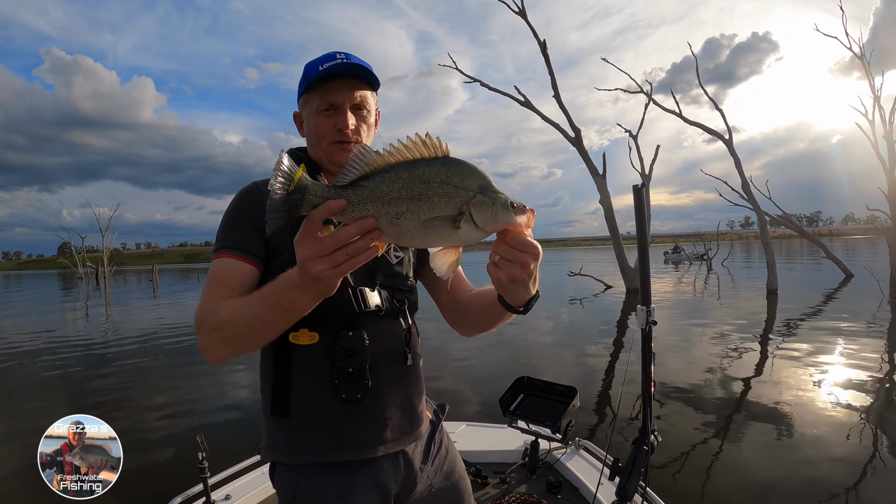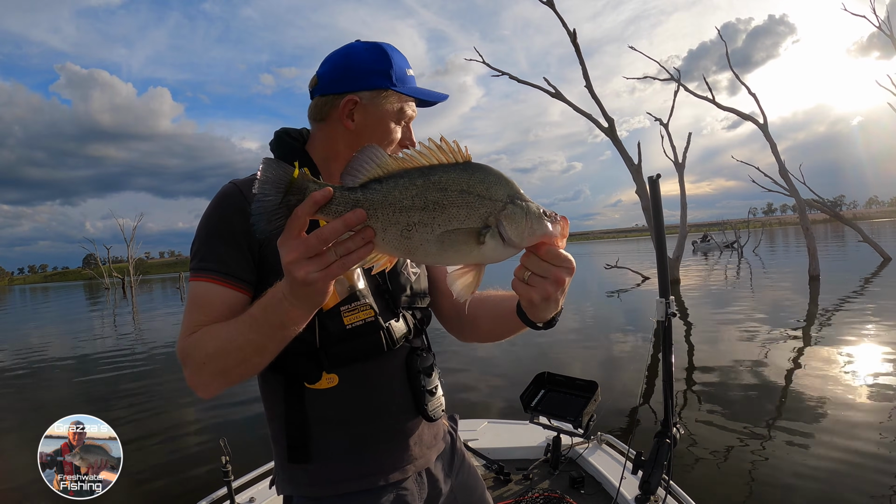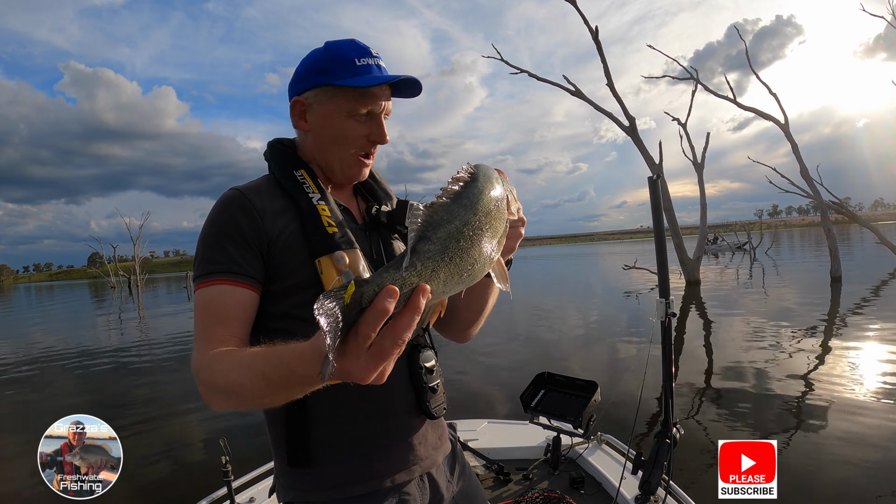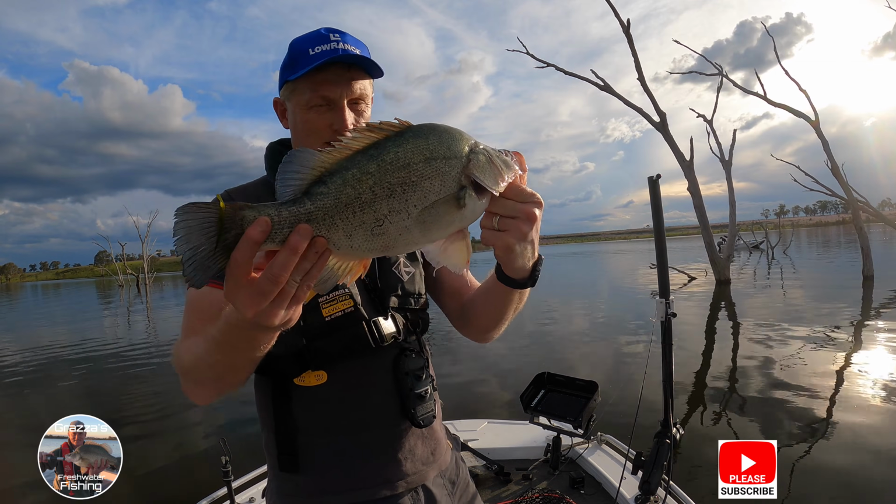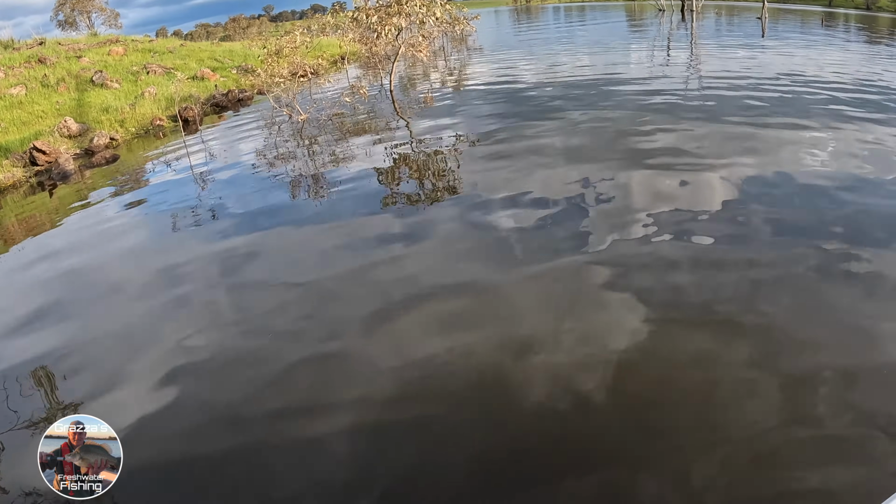There you go, nice 43 centimetres. Got him on the little Berkley grub. I actually saw him last minute, just grab it at the boat, chasing a few reddies, and he's just come up and grabbed that. Absolute beautiful yellow. Good start. Let's hope we can get another one. Put him back in the drink.